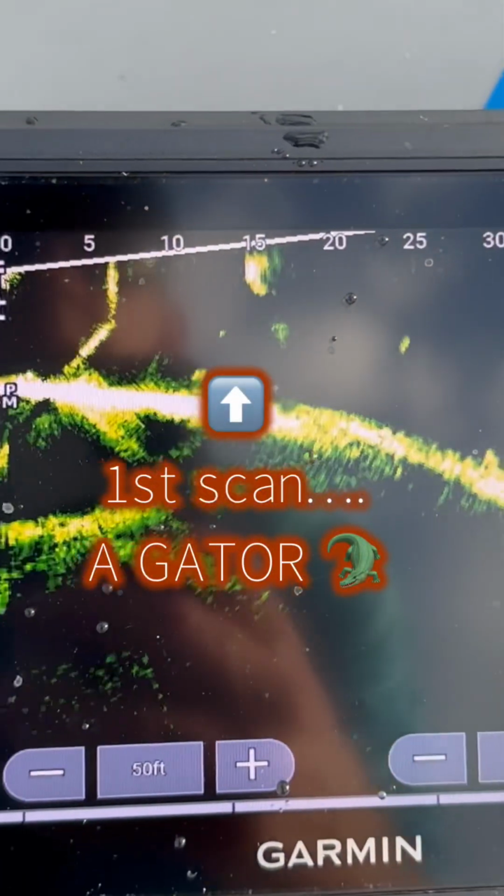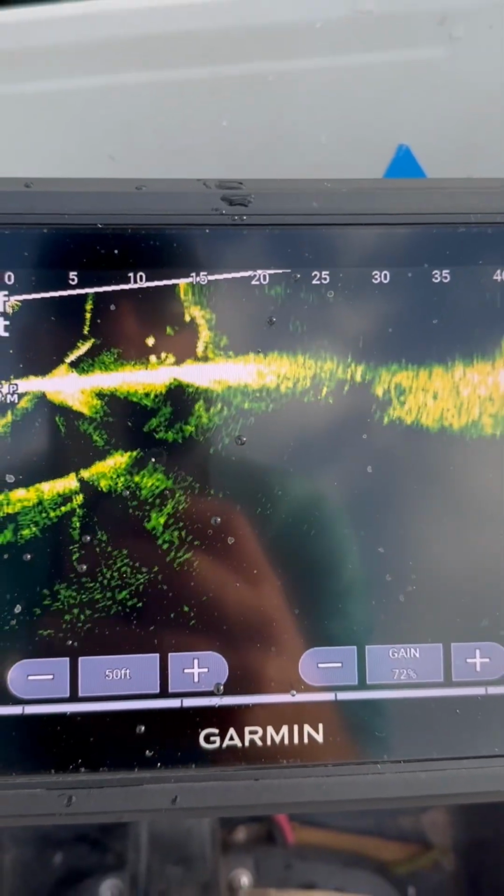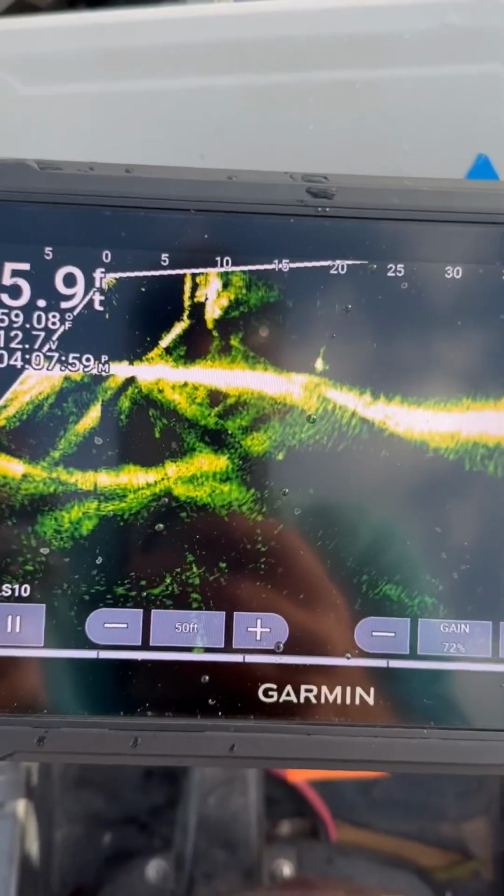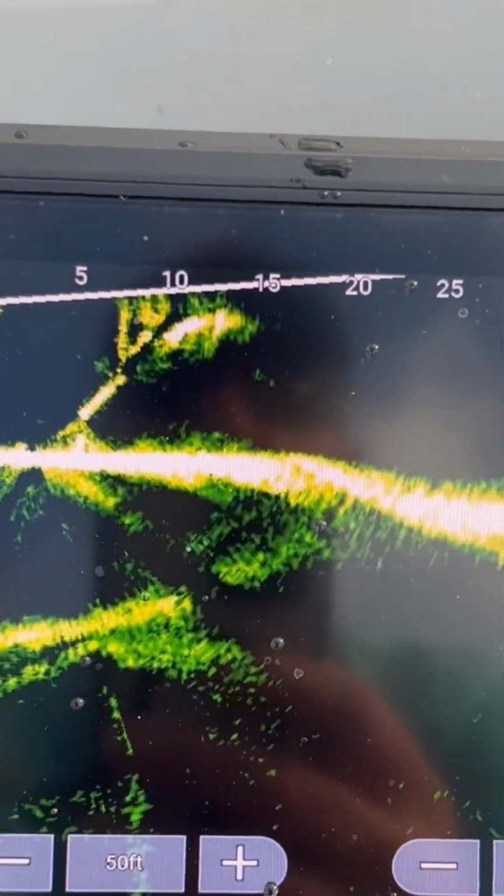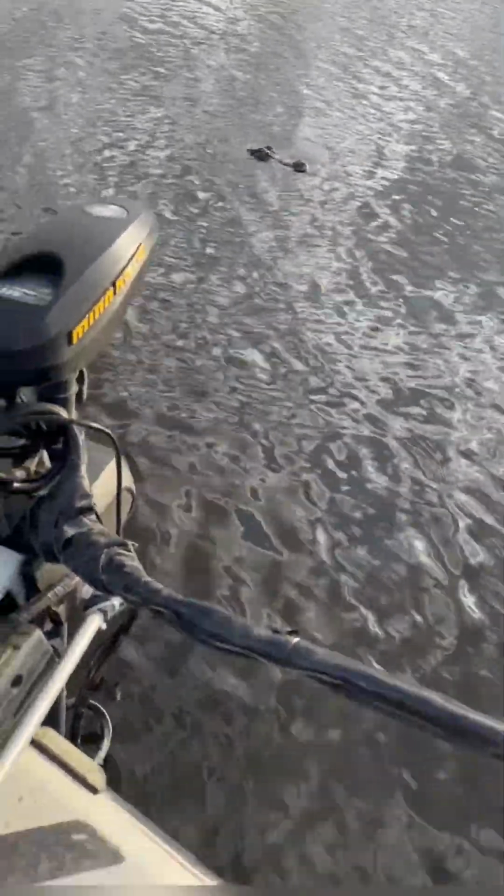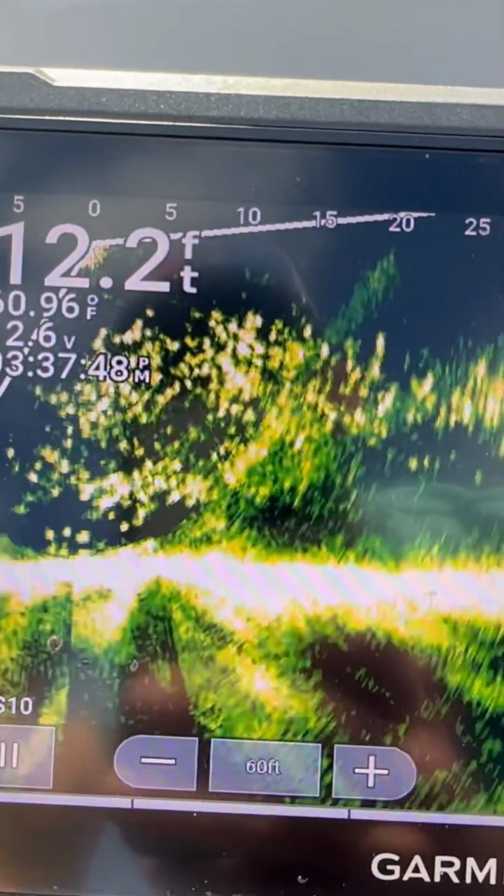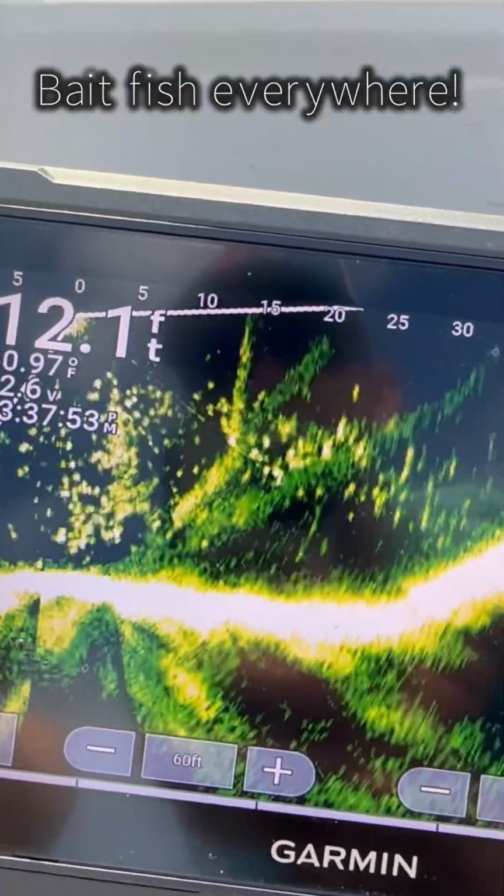See if we can see this gator in the water on live scope. There he is. Not too far. Kicking his tail. His little legs. There he is right there. Goes down. Look at that. I mean, look at that.